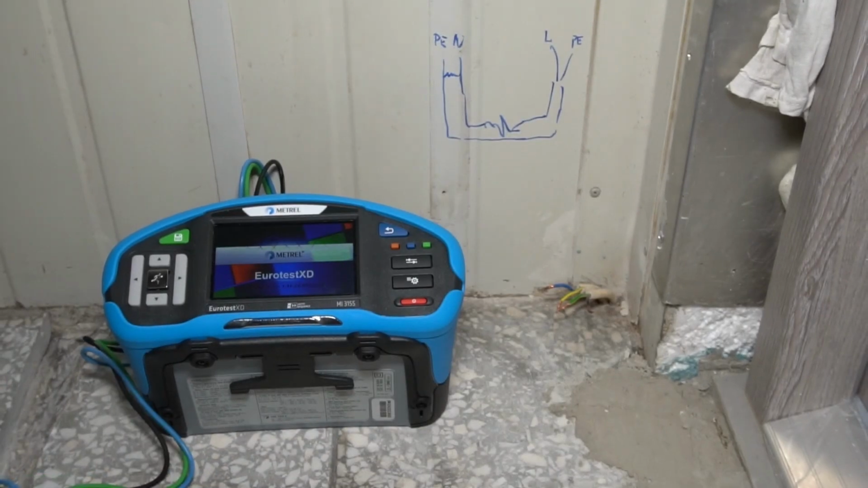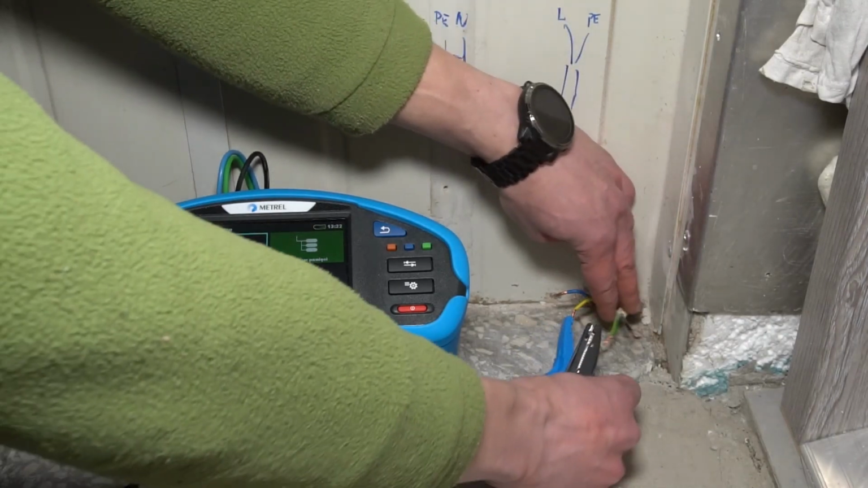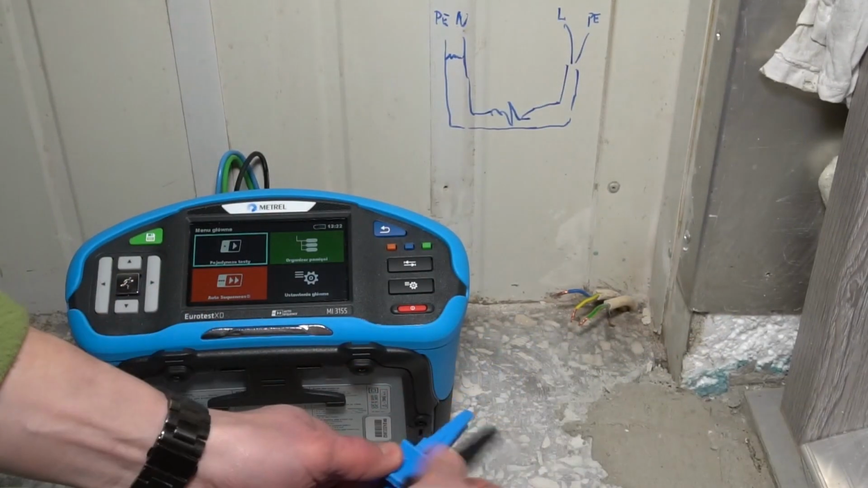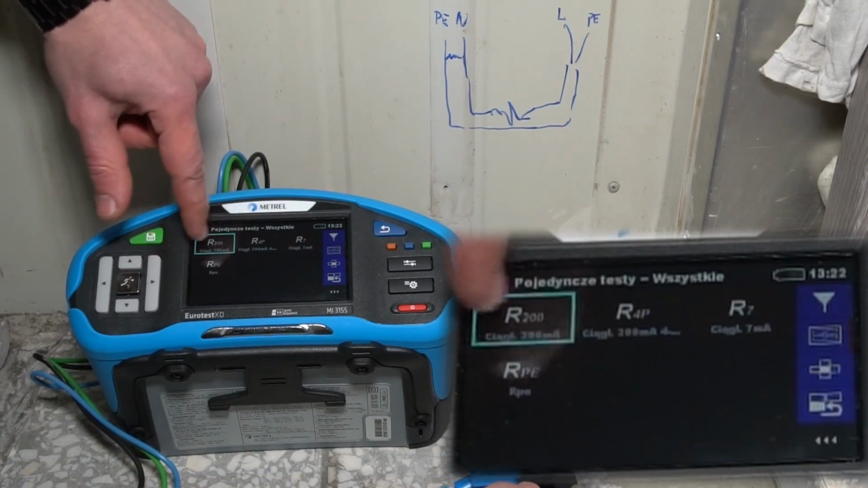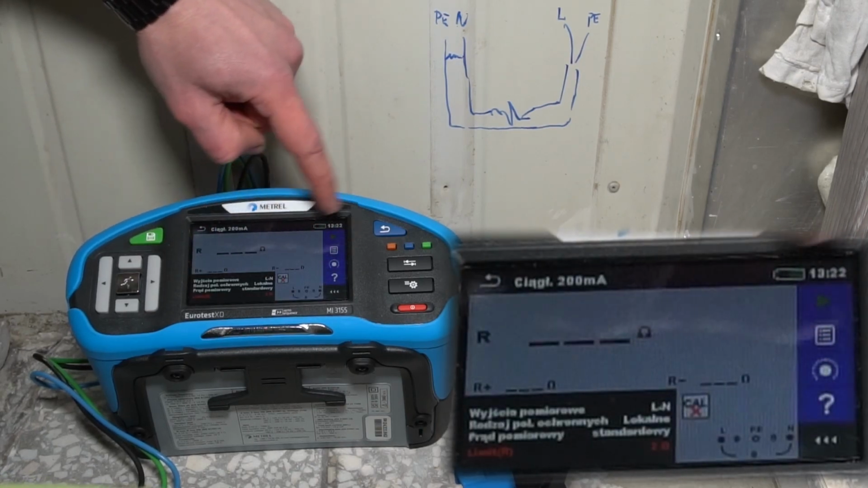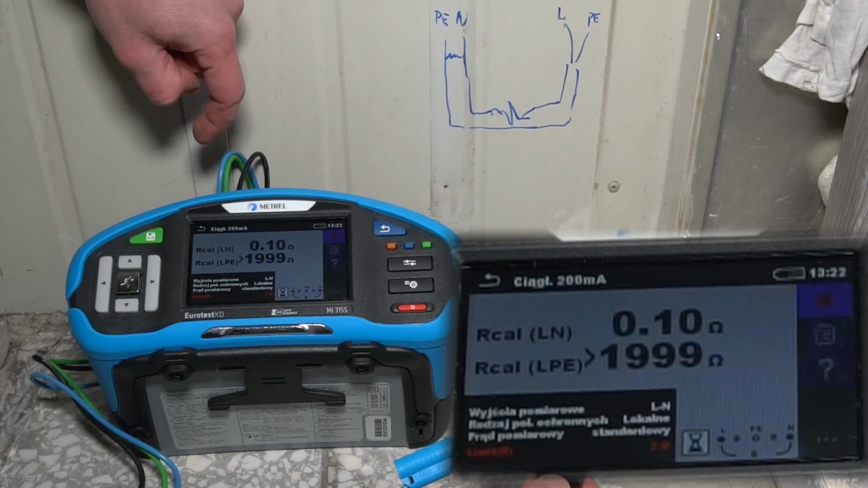Can you see the screen? You can also check the continuity of protective earth. So you can start with this. First you want to zero the leads. Go to the continuity. 200 milliamps should be good. Then you do the calibration. Okay.